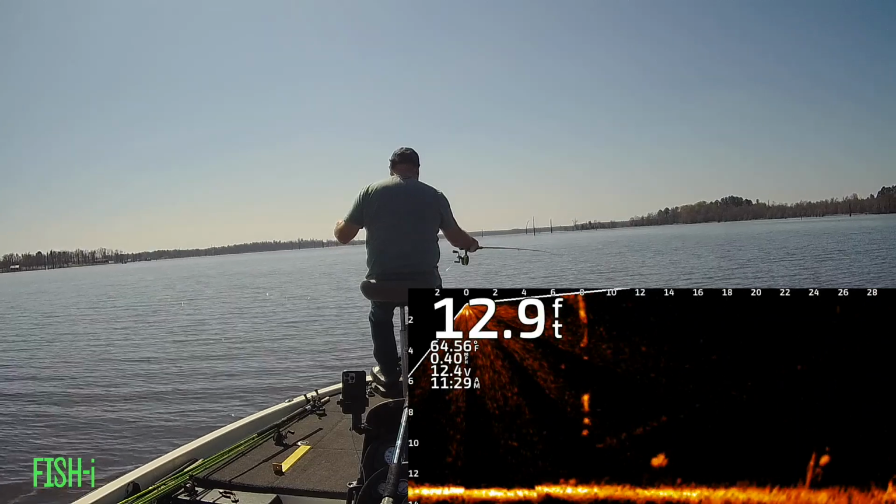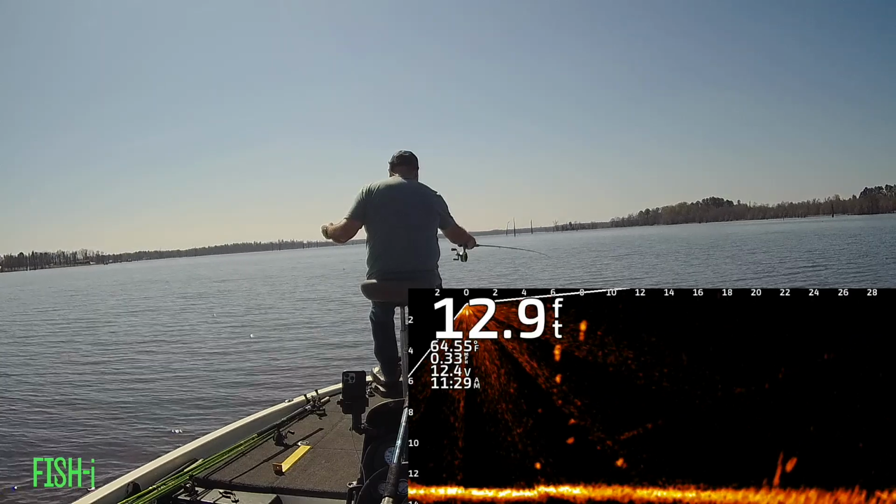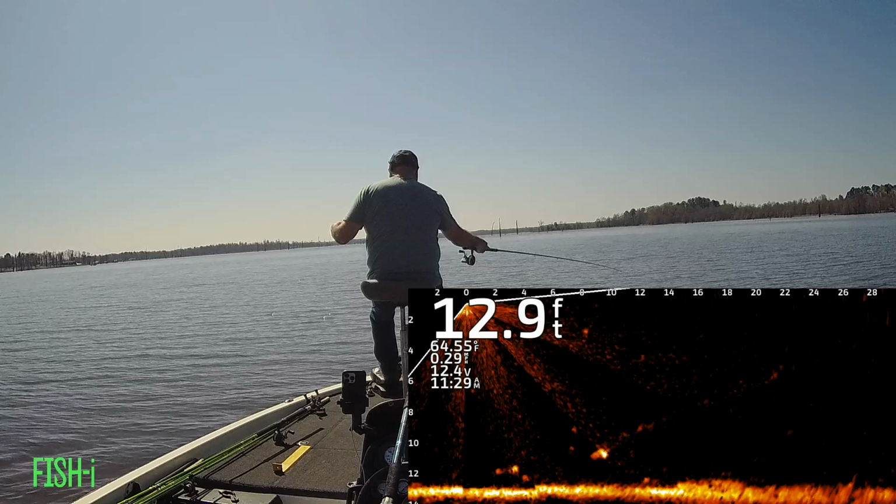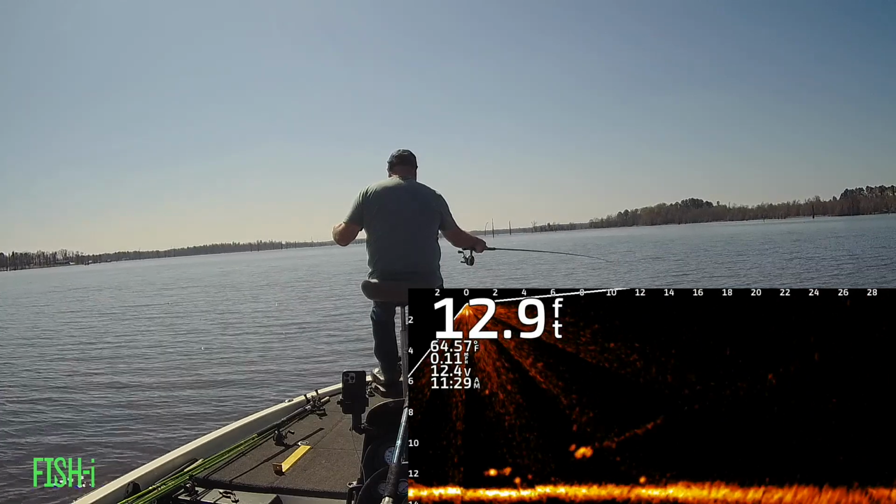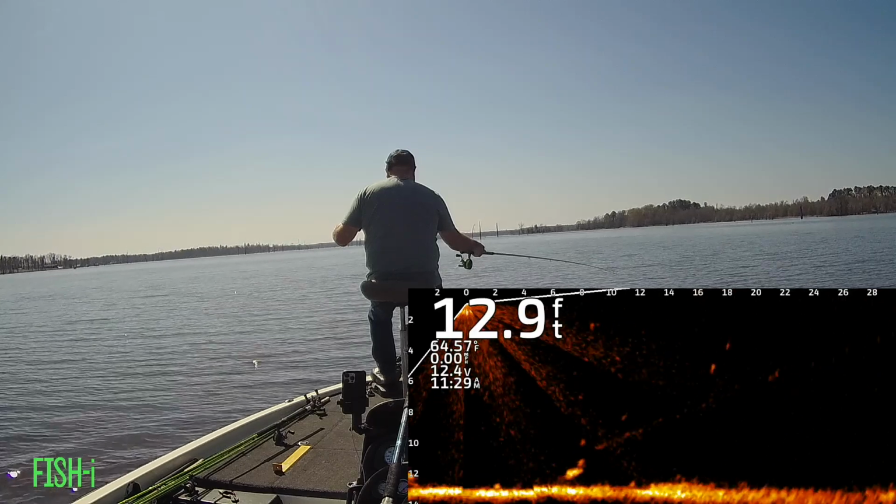Here's one floating just off the bottom, and I'm drifting just right, being quiet, and you can see the fish acts a little bit shy. He sees the bait right here, and then it starts to go down, and I just followed him down with the bait, and finally he hit it.